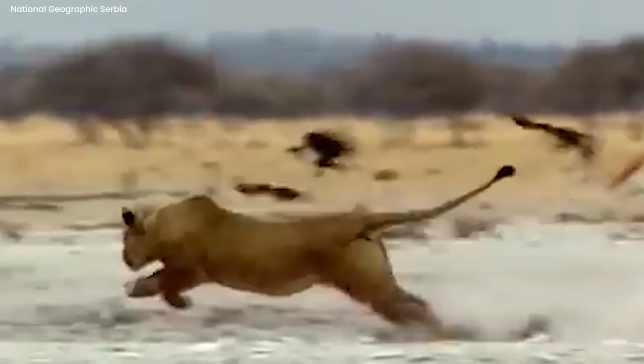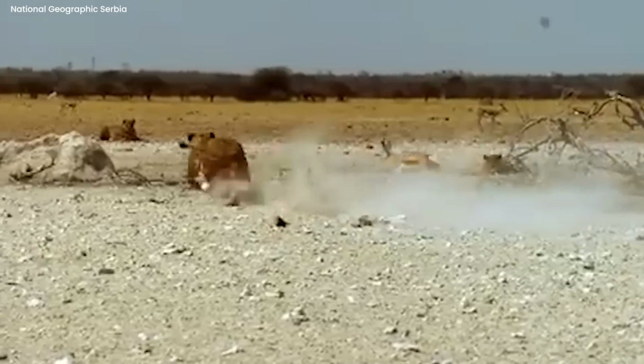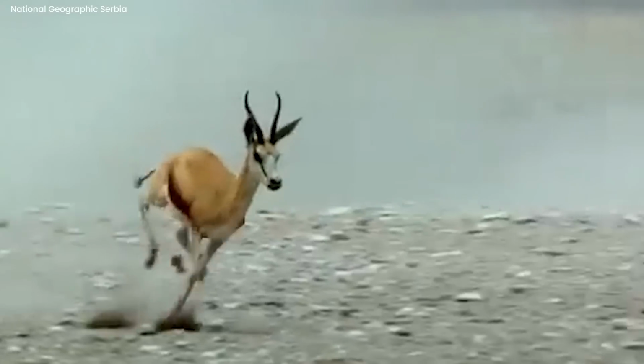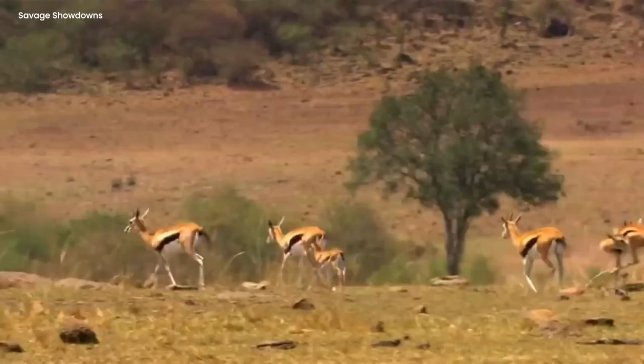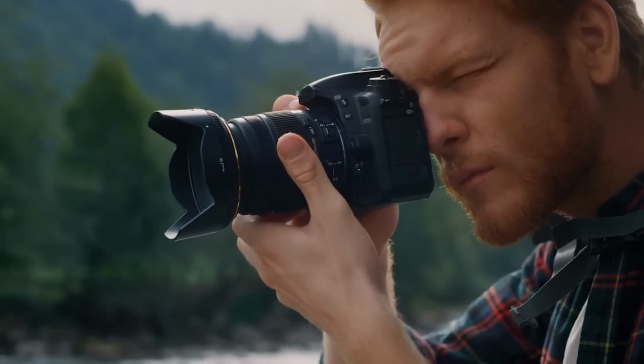It was like they were having a big race, but not with swords or shields, just with how fast and quick they could be. The cheetahs were like a team of super fast runners, all set to catch their dinner. And the gazelles, with their big eyes and speedy feet, were like a team of runners trying to get away. It was like a race, but more serious, like a race to stay safe. Cameras were recording everything.